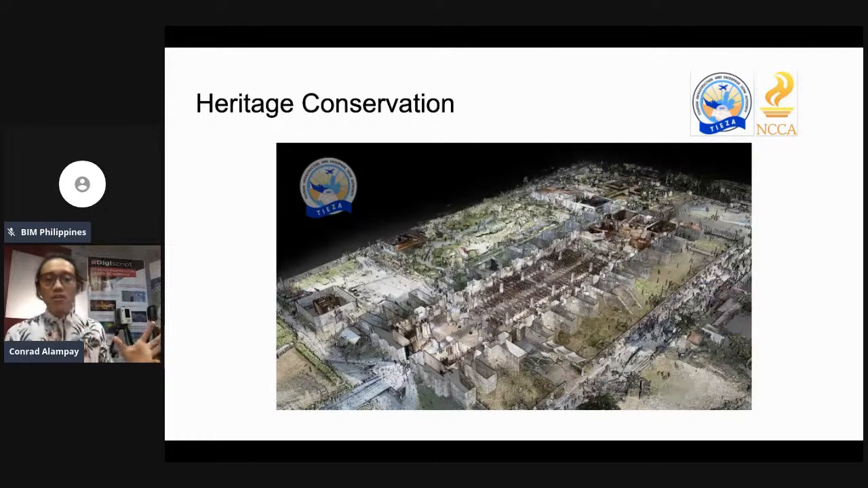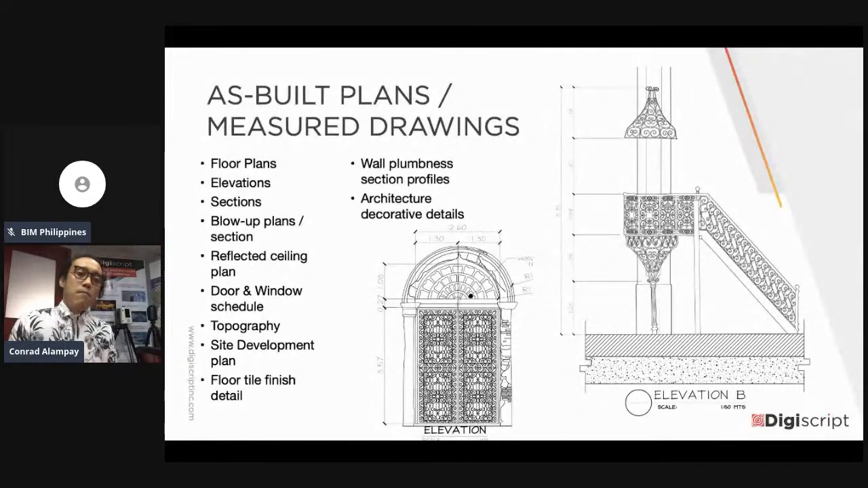And then from there, once we got all the information we need, pwede na natin siyang extract dun sa mga model or drawings na kailangan natin for the project. But for this one, meron tayong 2D measured drawings, so heritage natin, meron tayong floor plans, elevation, etc. Ito yung mga pwede natin ma-extract no, from the point cloud data.